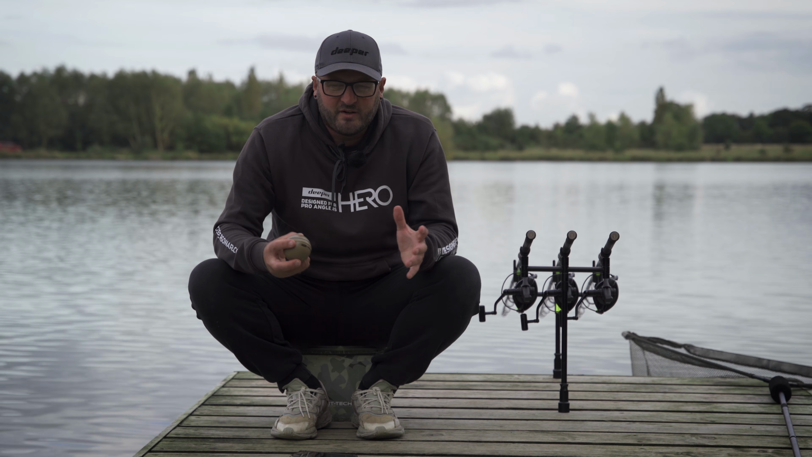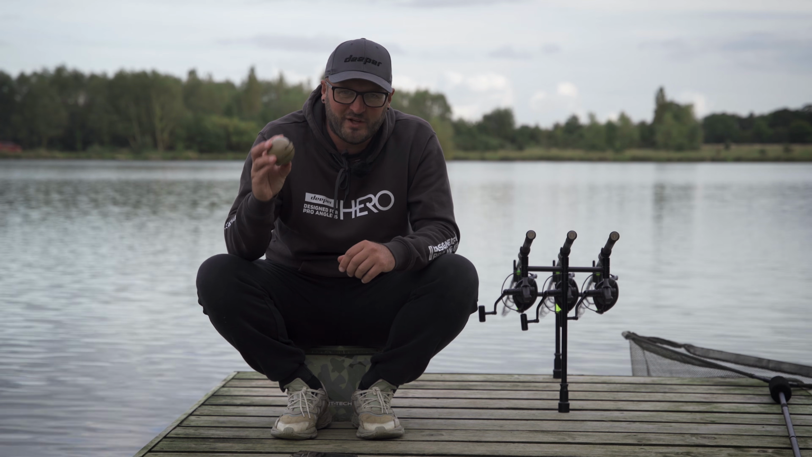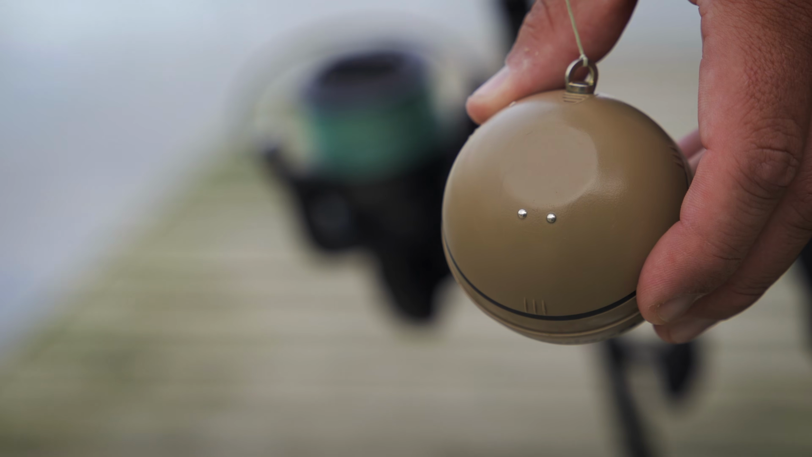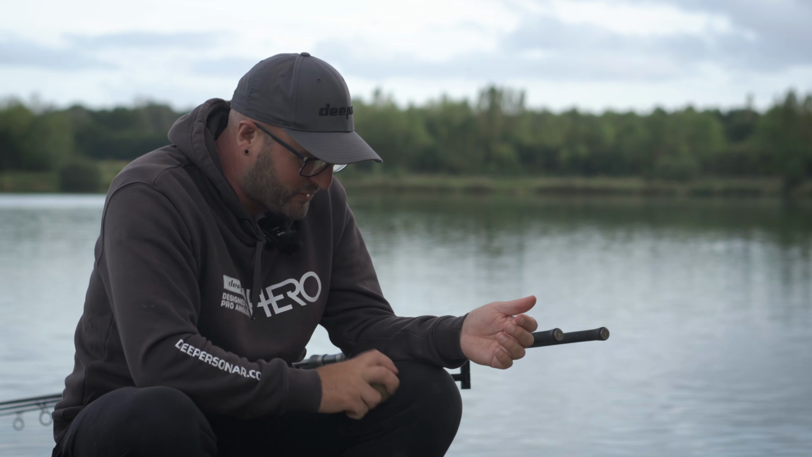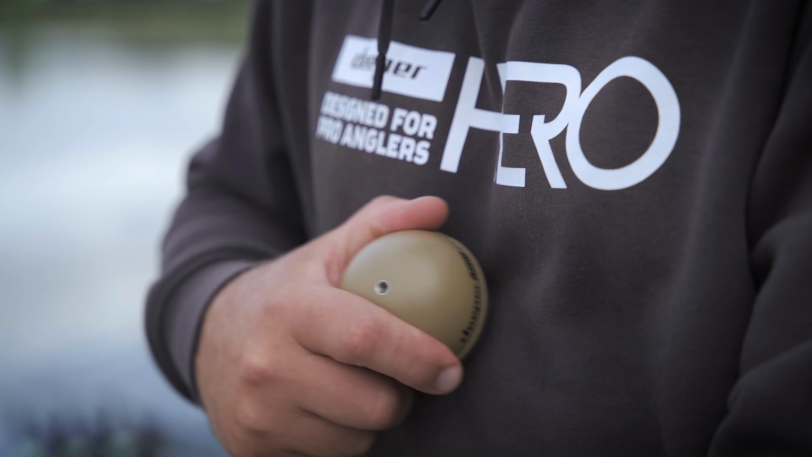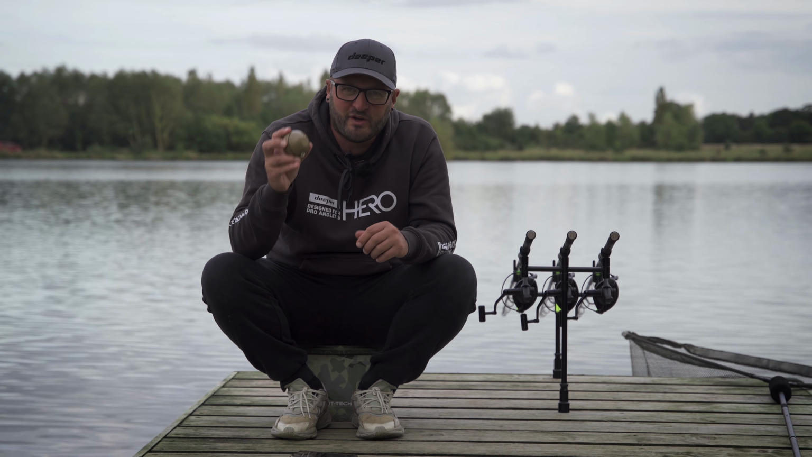So my last tip then, once you've finished feature finding whatever it is that you're doing with your Deeper sonar, always make sure the 2 little sensors on the bottom are bone dry. Now you can dry it with a towel, on your joggers, on your hoodie, whatever you've got close to hand. Just make sure it is bone dry.